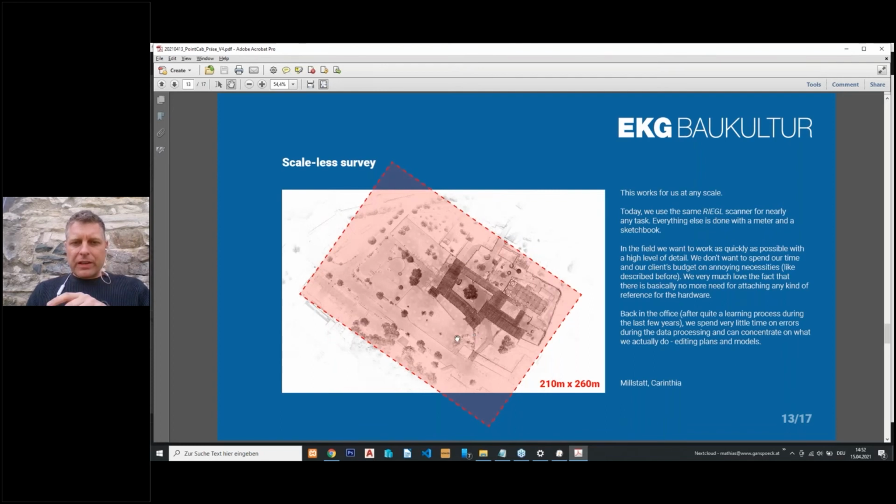So this is one monastery with the surrounding area, because here should be an underground parking, and there should be a new roundabout, new streets. And so we could do one data set for all of the people involved in this big project.